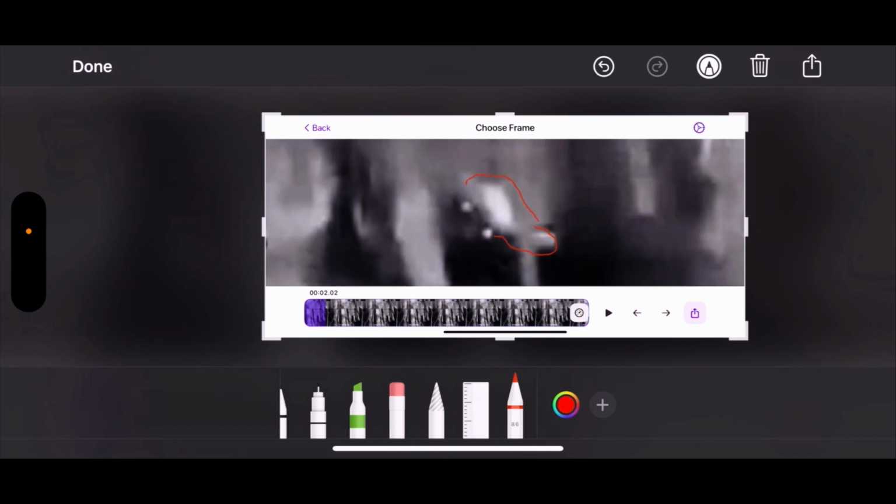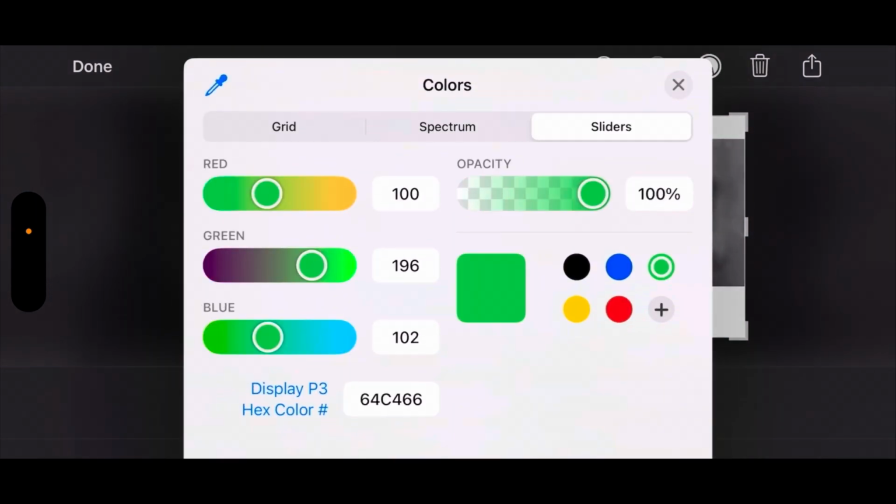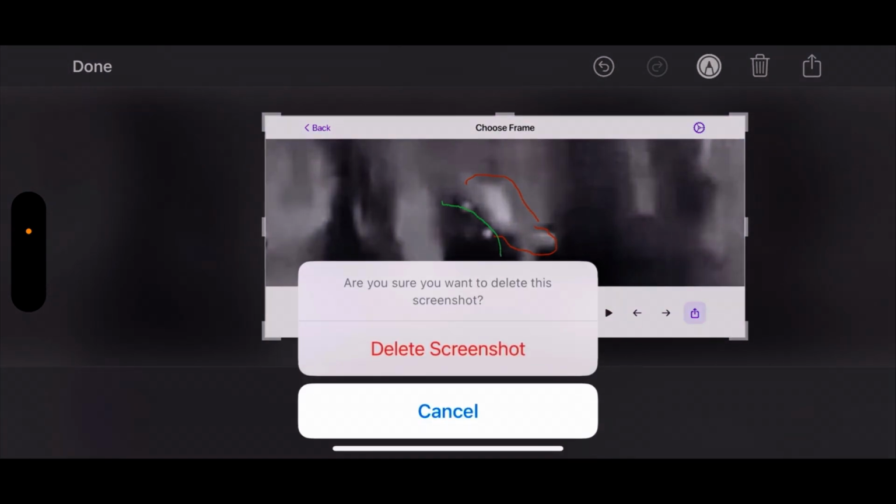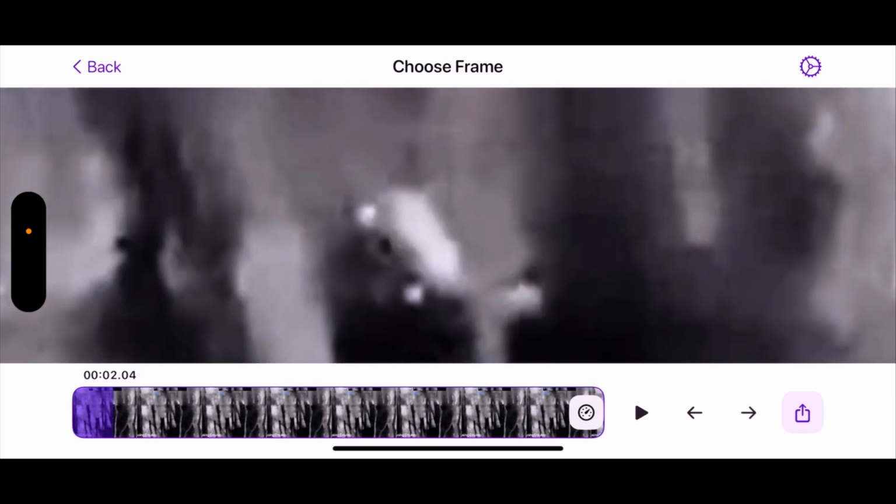That kind of looks like the body going up on the rock. And I'm going to mark the rock itself in green. Just go frame by frame.